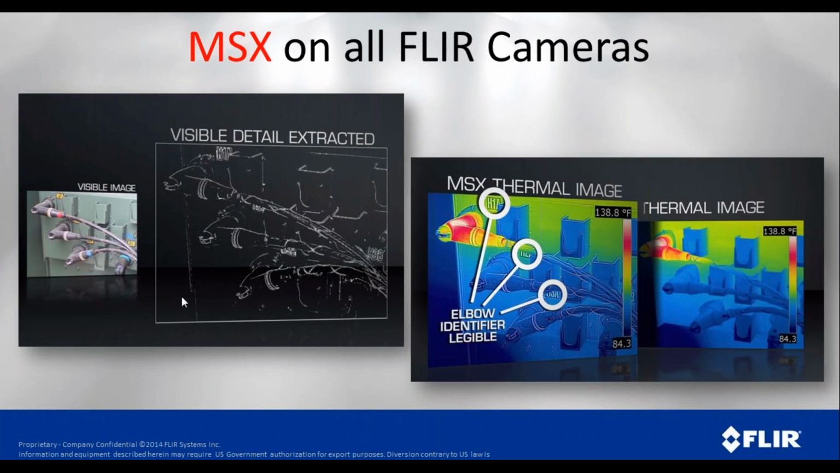Something that's new, and it's on all of our thermal cameras above that TG165 that we looked at earlier. On all of our cameras that have both visual and thermal built in, we have this feature called MSX. What MSX does is it takes details from the visible image, and that's what you see there in the middle where it says visible detail extracted. It takes that information and overlays it onto the thermal.